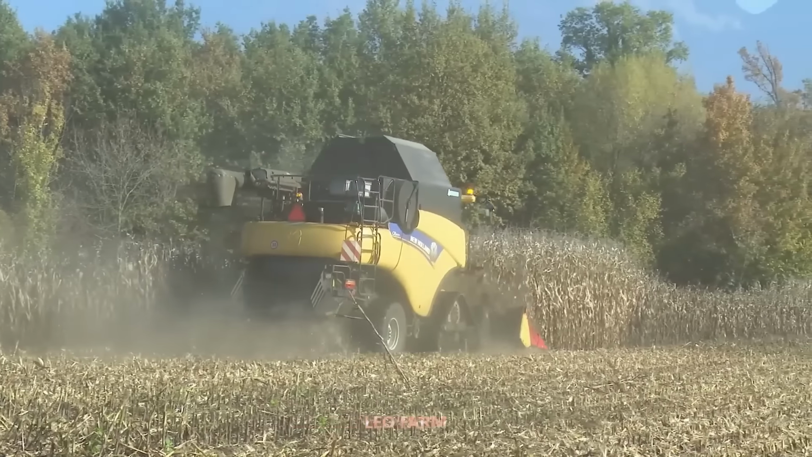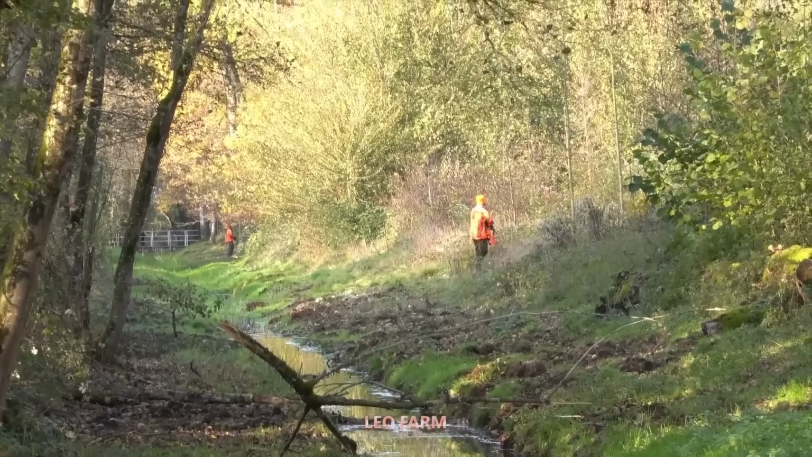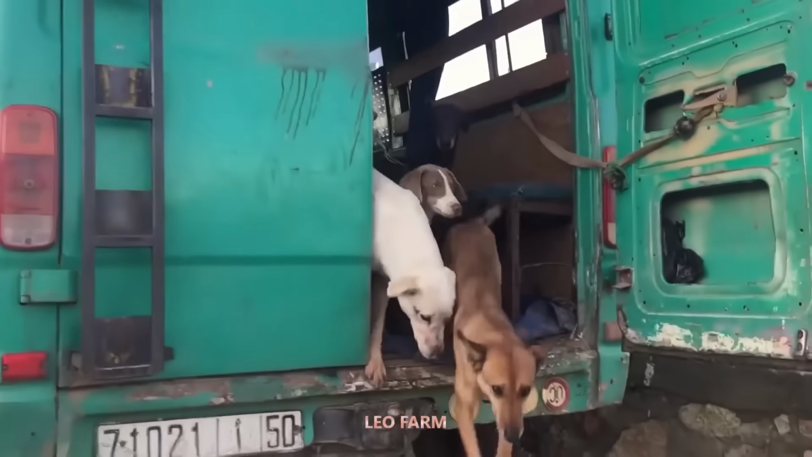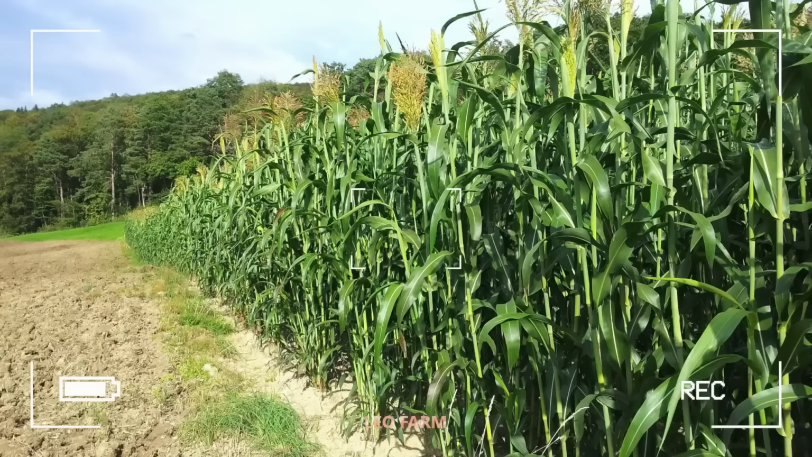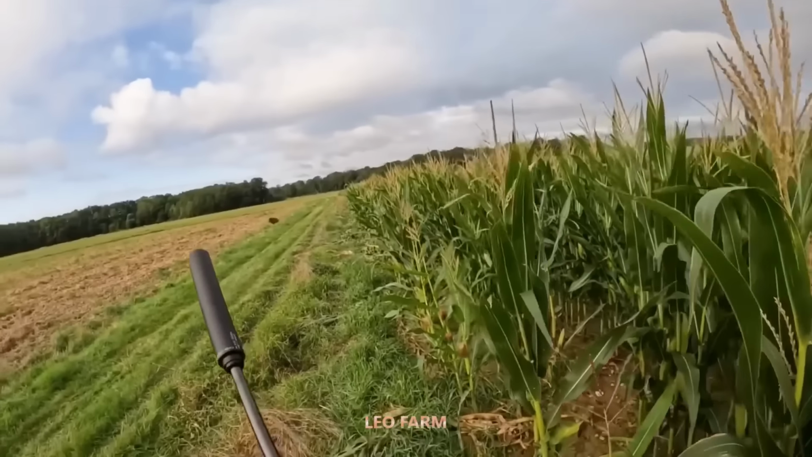As dawn broke, the mountainside became our first battleground. And we didn't have to wait long. At 6:15 a.m., right at the forest's edge, our target appeared exactly as predicted.